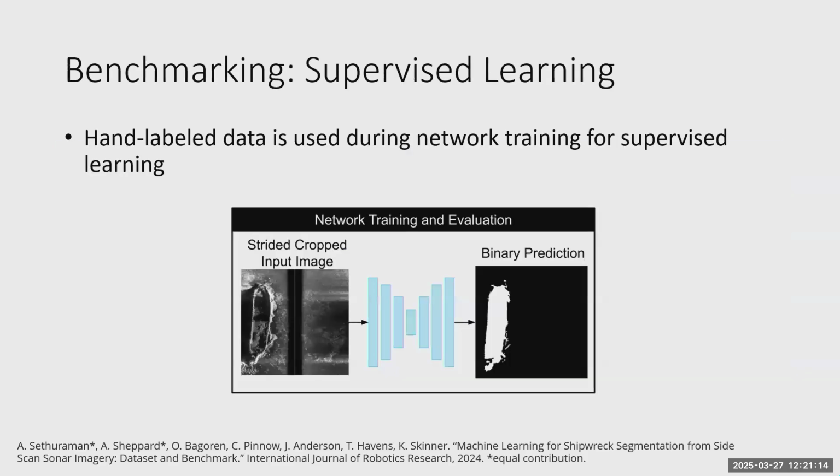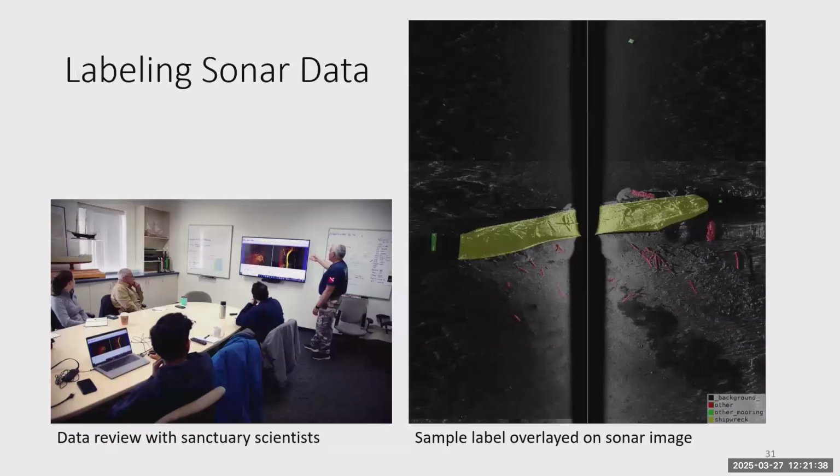So once we had all of our data collected, our goal was to benchmark supervised learning methods with this large data set that we have now. What that means, again, is taking some input sonar image and learning to translate that to a semantic segmentation, which is a pixel-wise label. So we label every pixel shipwreck, not shipwreck. Luckily, there are some tools to do this, but I will still say thank you to my graduate students who sat down and got this work done.